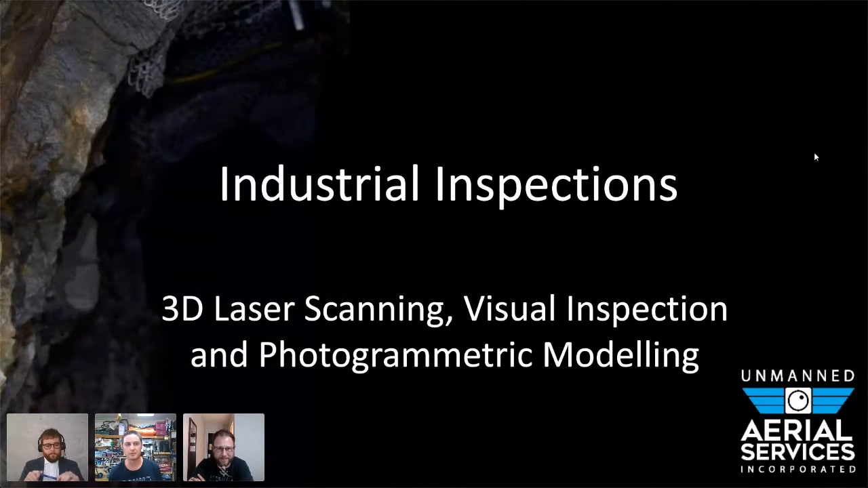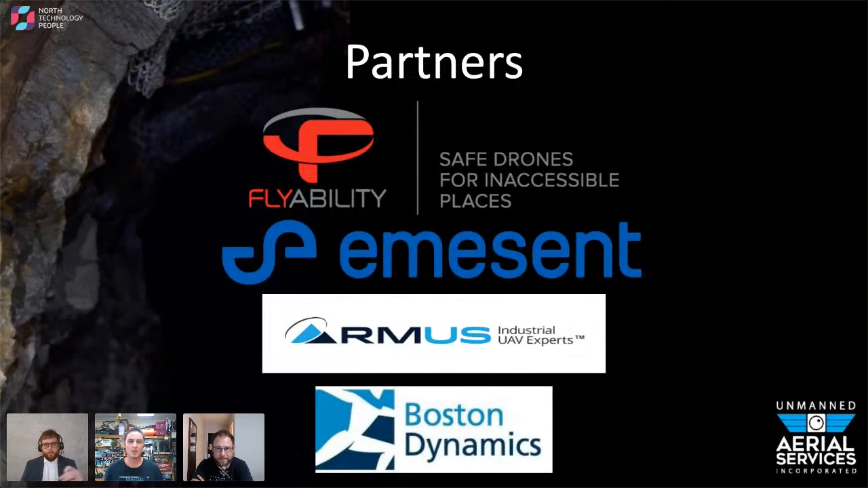So we do industrial inspections in GPS-denied environments with the Emesent Hovermap to provide 3D point clouds, or we use the Elios 2, which is behind me. We do visual inspections. We turn that into photogrammetric models. Some of the companies we use are Flyability, Emesent.